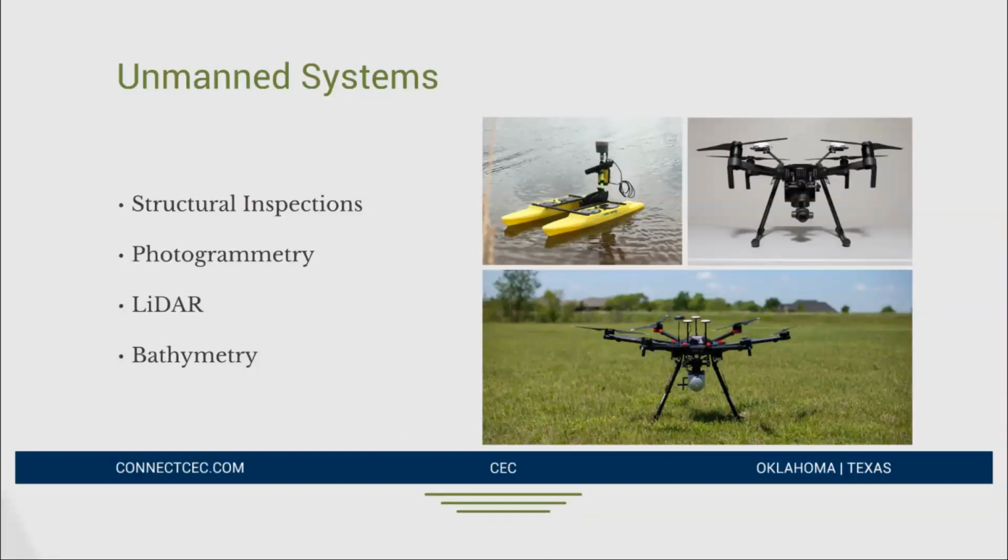So structural inspections. I was talking to Brian and Danielle and Ollie before we got started. Last night we had a really bad storm here in Oklahoma City. That's where I'm based out of. And we've got a lot of power lines down, lots of power outages.